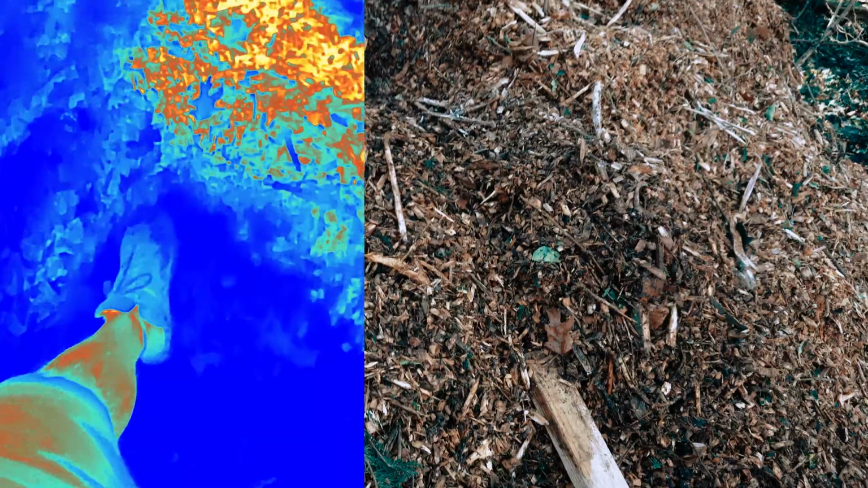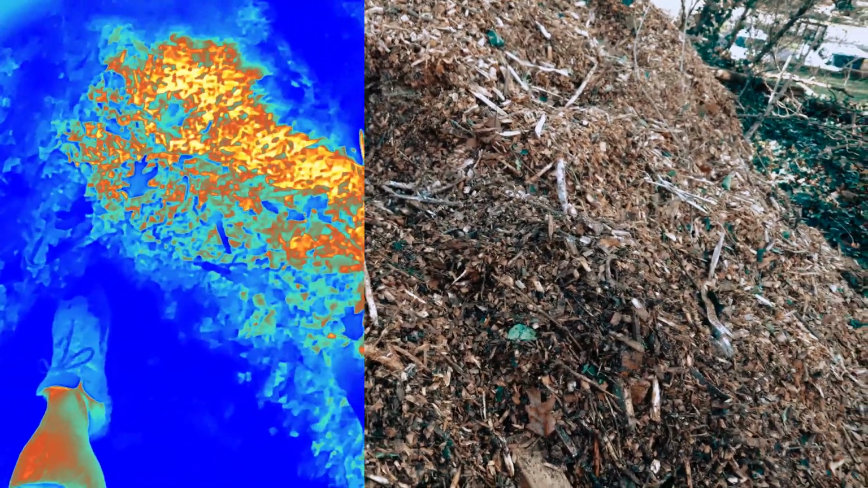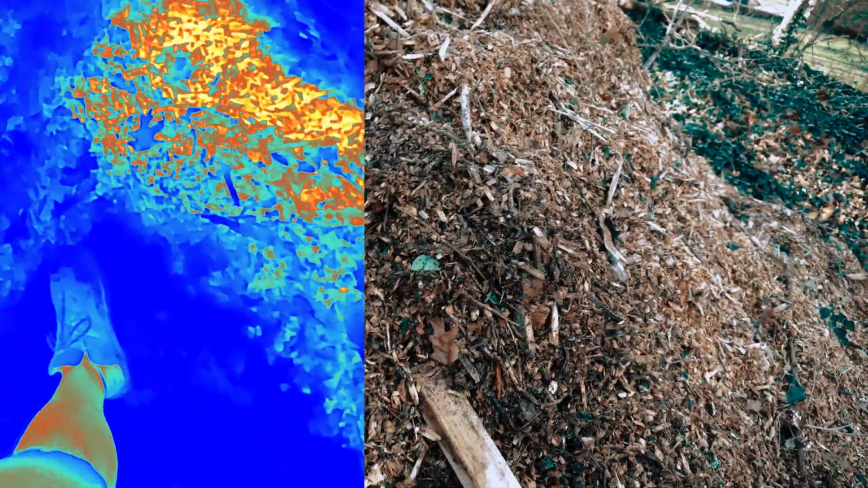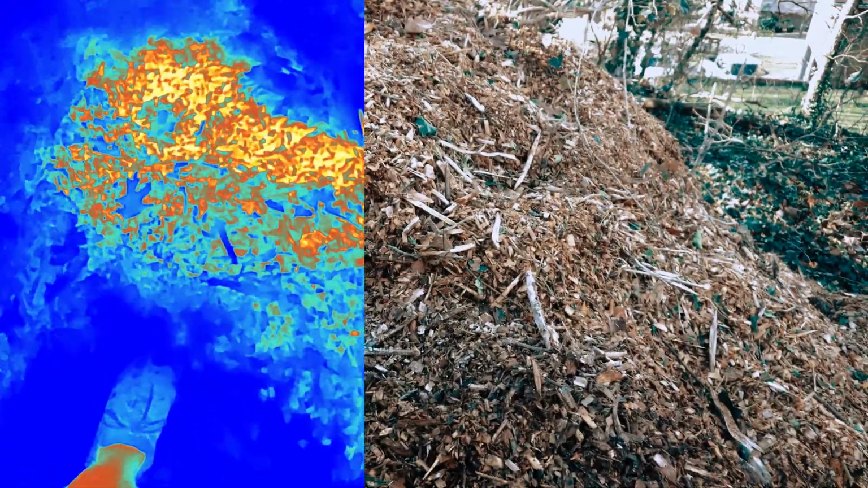Like here's me, see my leg? It's the same color as that pile right there. It's not just like a relative heat index thing. There's my actual leg, and my leg is just as warm, if not cooler, than those bright yellow spots.